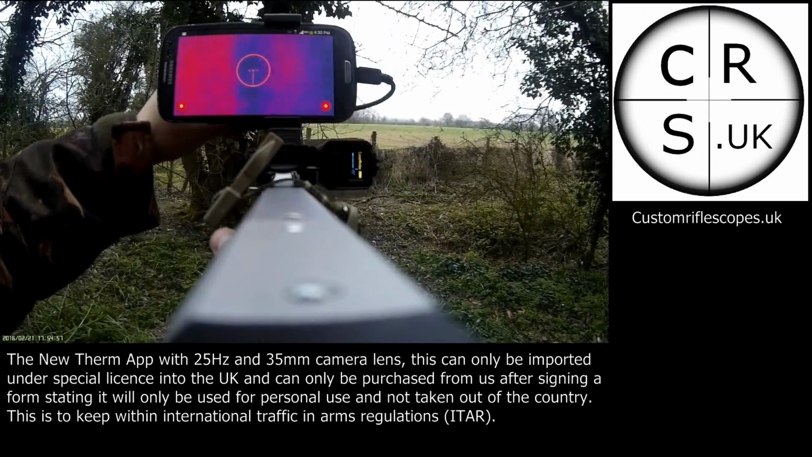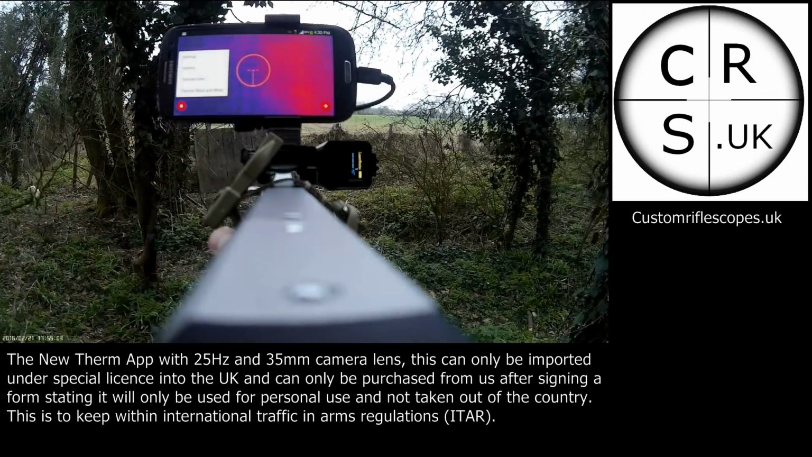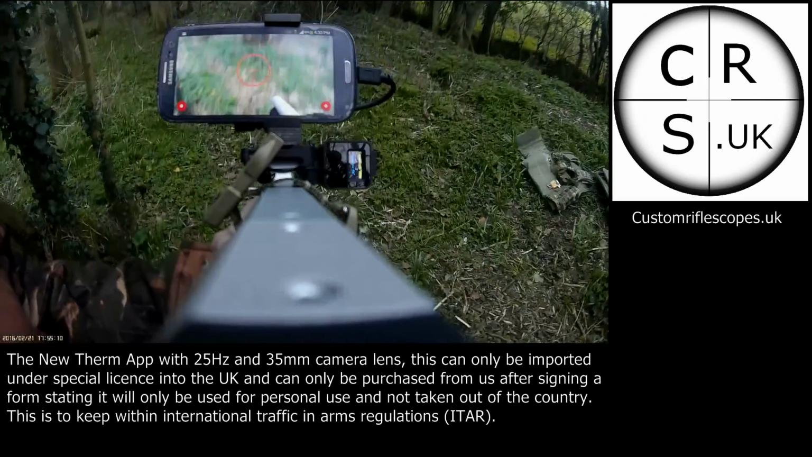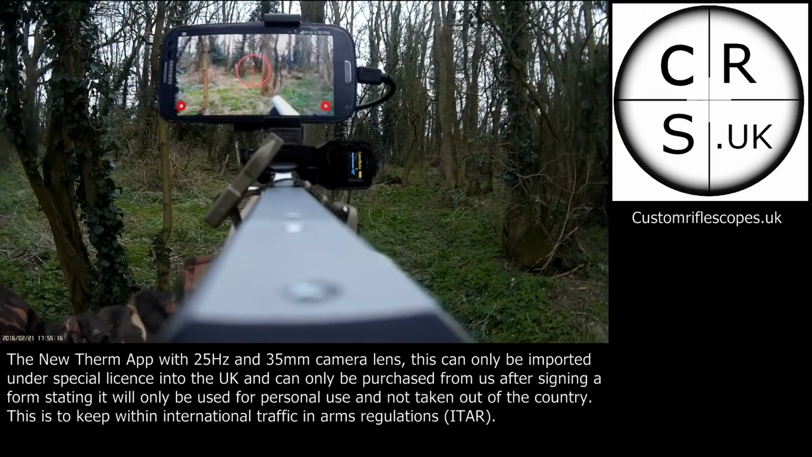I'll have to focus on that in a minute. Okay, so just back to camera setting, go back to camera. What we'll do, I'll have to sort that out later. Going back to